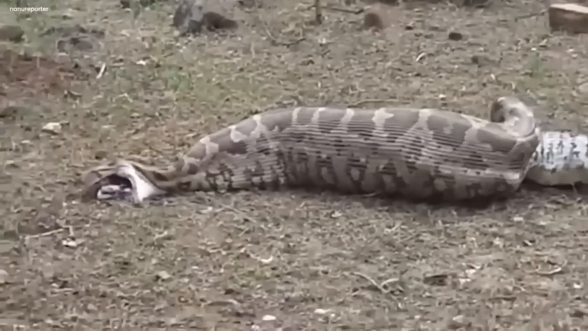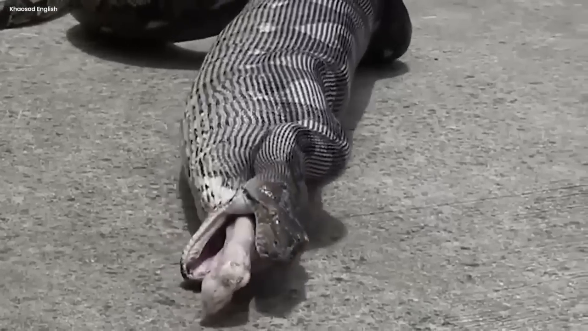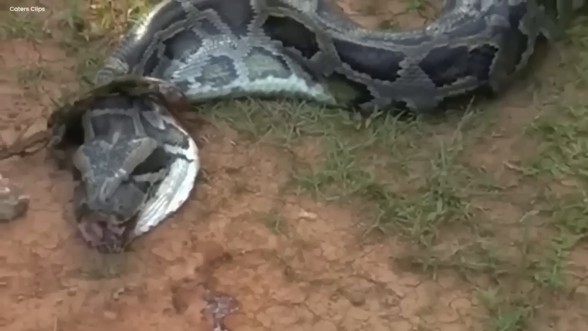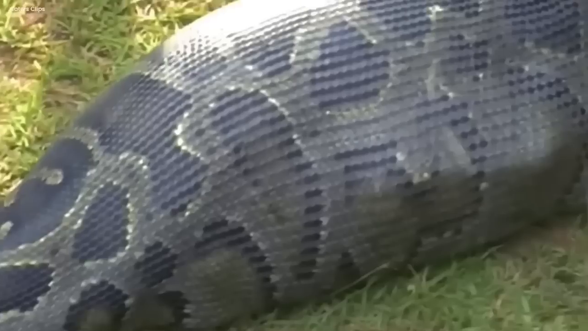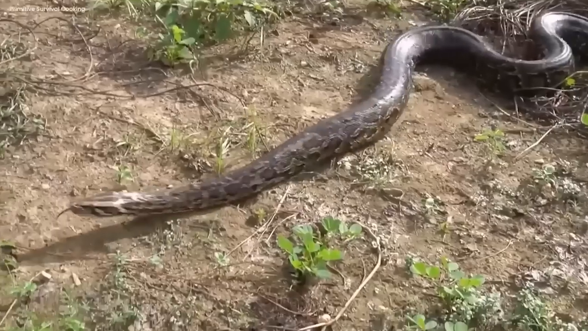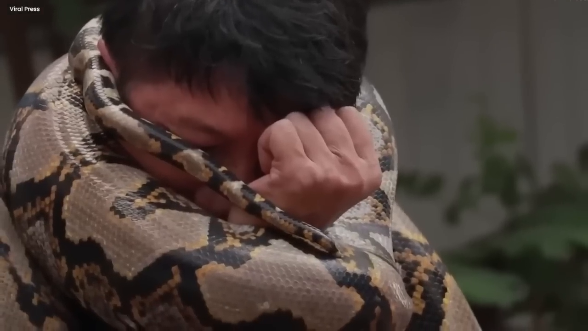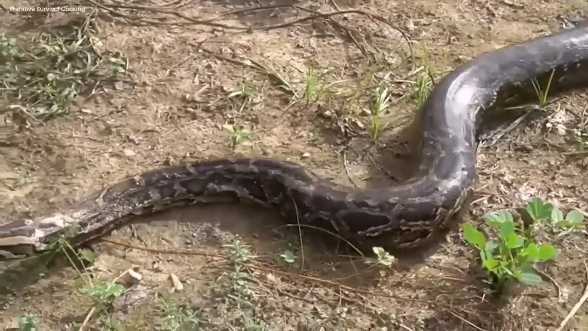In the eerie video, the goat's entire form remained visible within the serpent's bulging body, a horrifying spectacle that sent a shudder through anyone who laid eyes upon it. The origins of this monstrous creature were a complete enigma, as was the hour of its arrival. This dire situation rang alarm bells throughout the community, for this fearsome python possessed the dreadful potential to engulf a human being, leaving no trace behind.